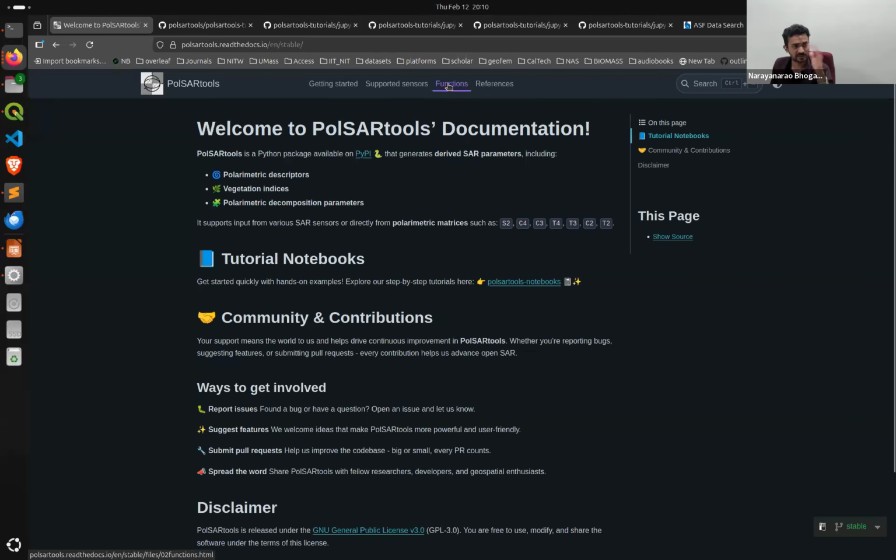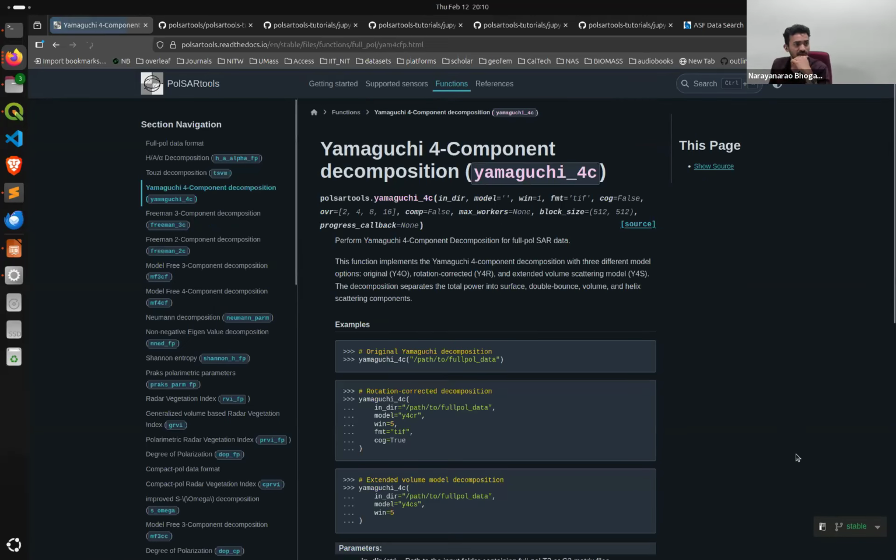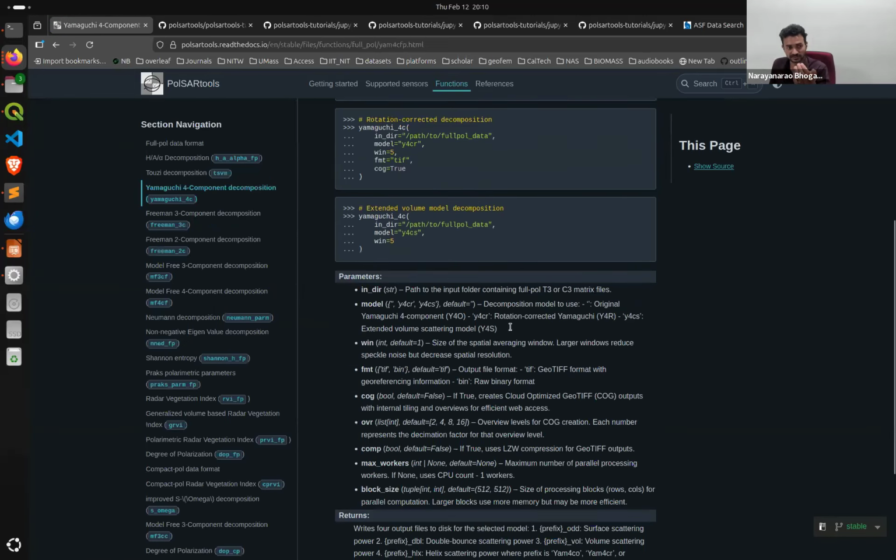So it's a well structured documentation with any function you can click on, and along with the notebooks, you will find entire details of all the parameters and use case.